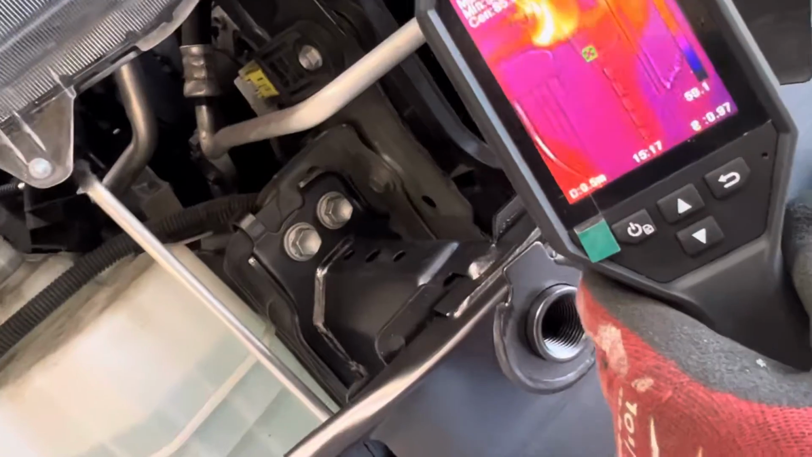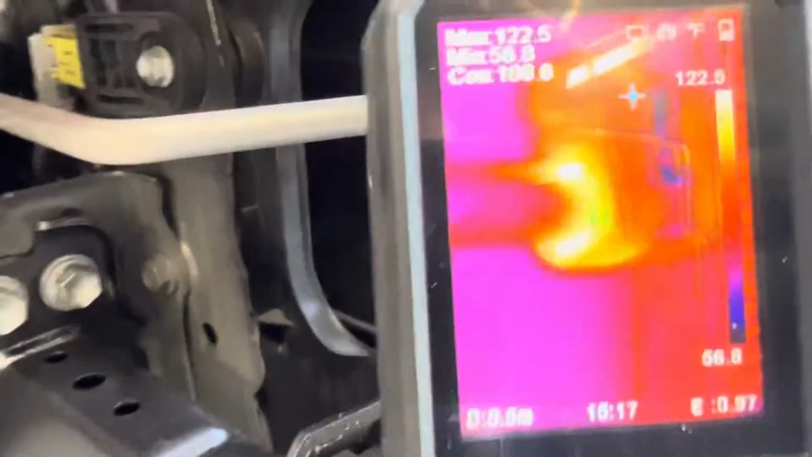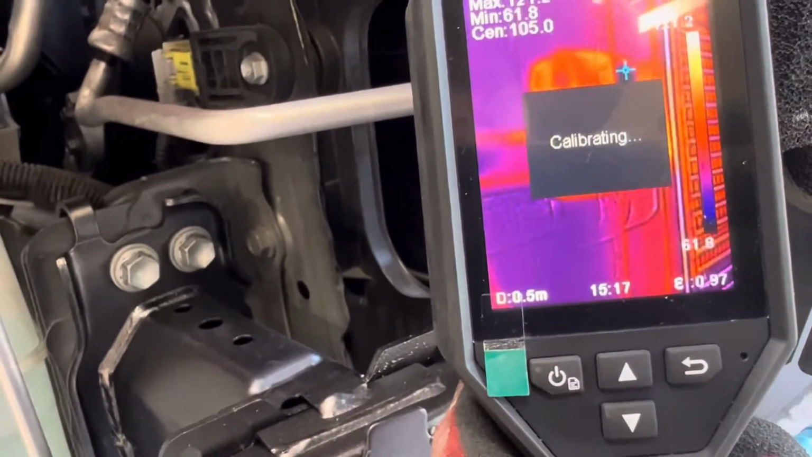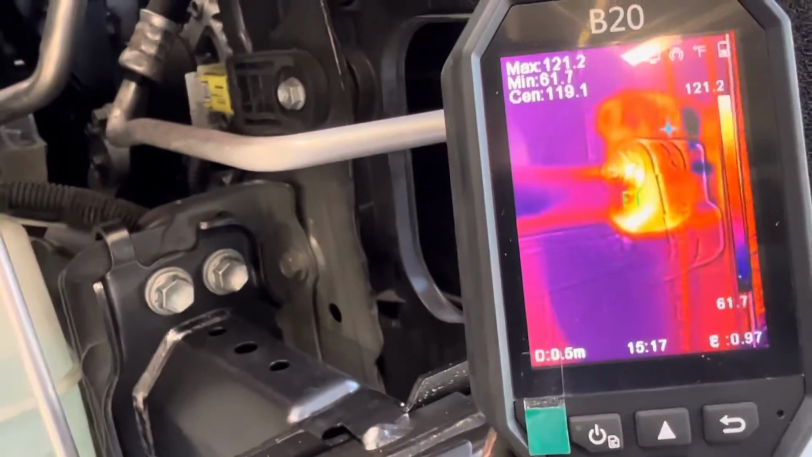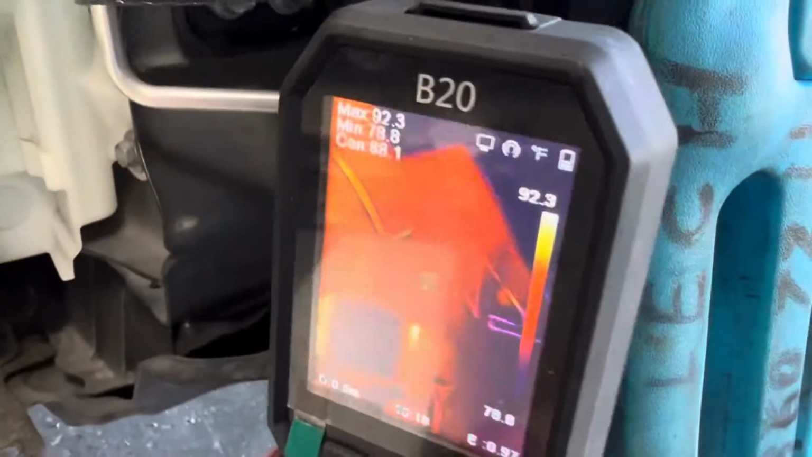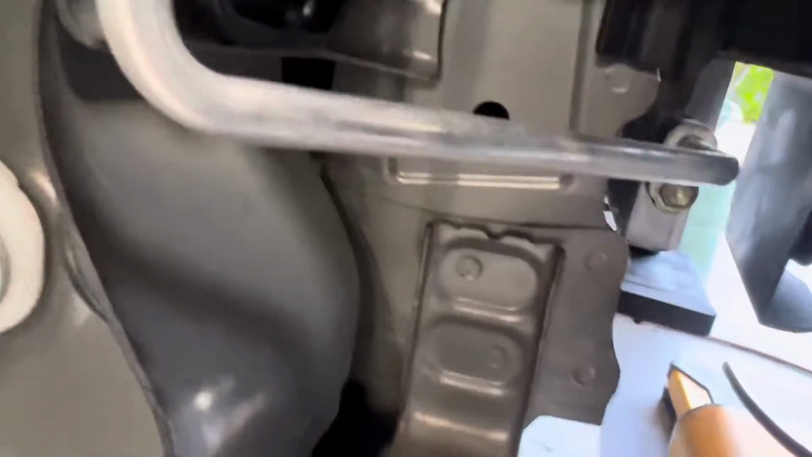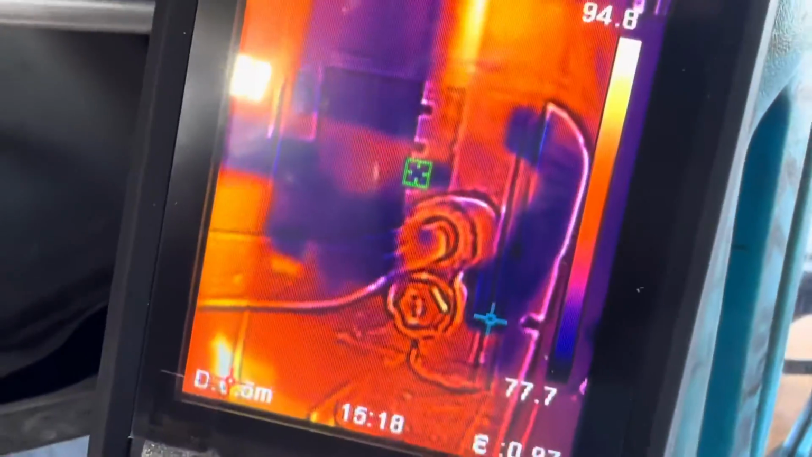If I could get over here, you can see right where there's the line, and you can see I'm looking at the line right there, and you can see where the hot refrigerant's going in. And here's the subcooling right there. There's that line right there. That's what it looks like. We're looking at that line, that bulb right there.